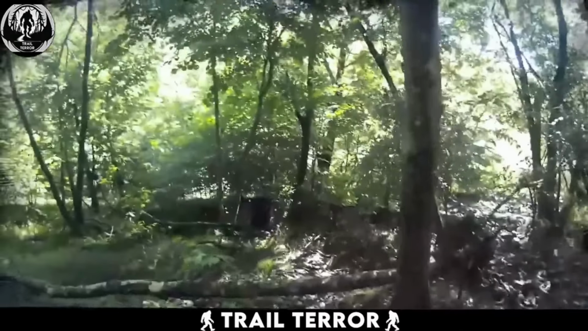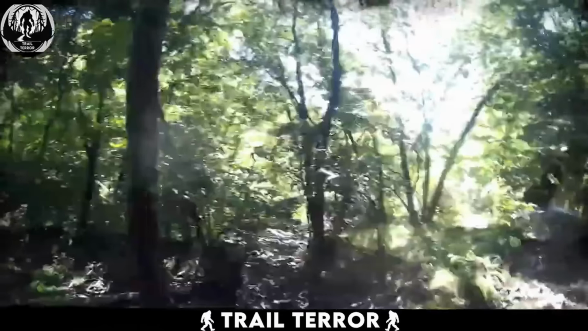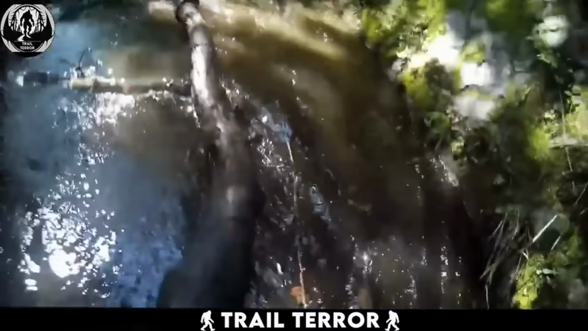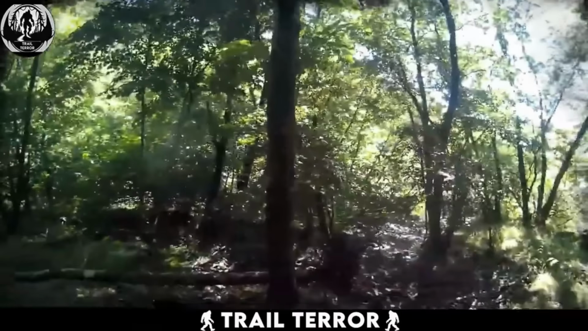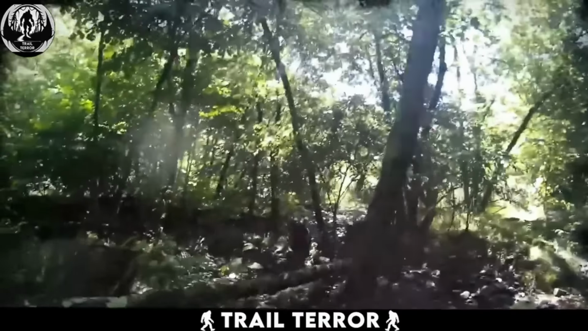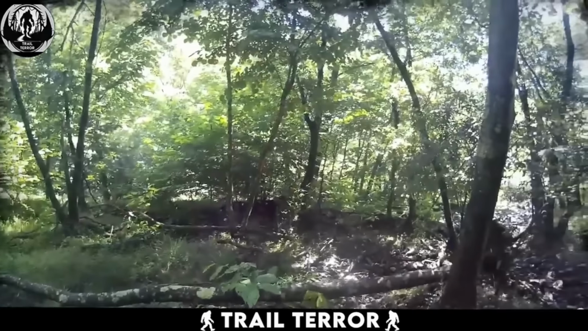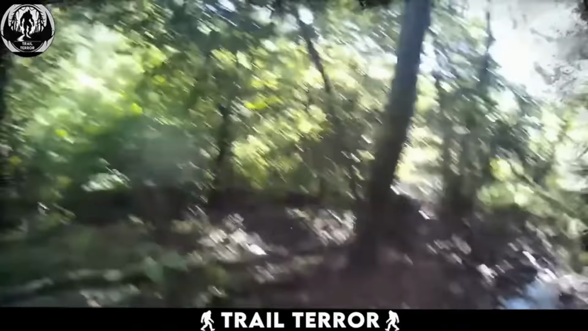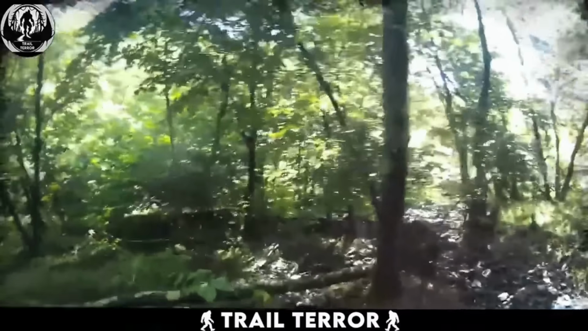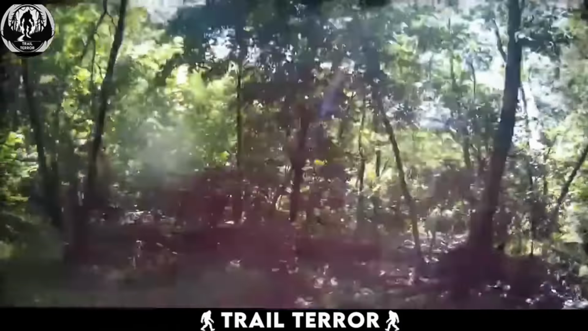Watch how the man reacts. He remains calm but assertive. Those loud sounds and firm stance are classic bear deterrence technique. It works. The bear hesitates, then retreats. But hold on, it circles back for another go. Again, the man stays composed, repeating his tactics. This time, the bear seems to lose interest and disappears back into the woods.